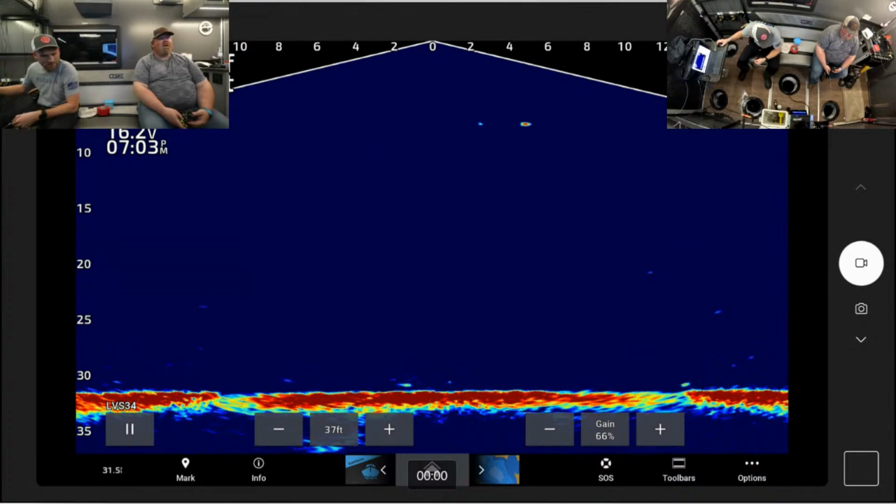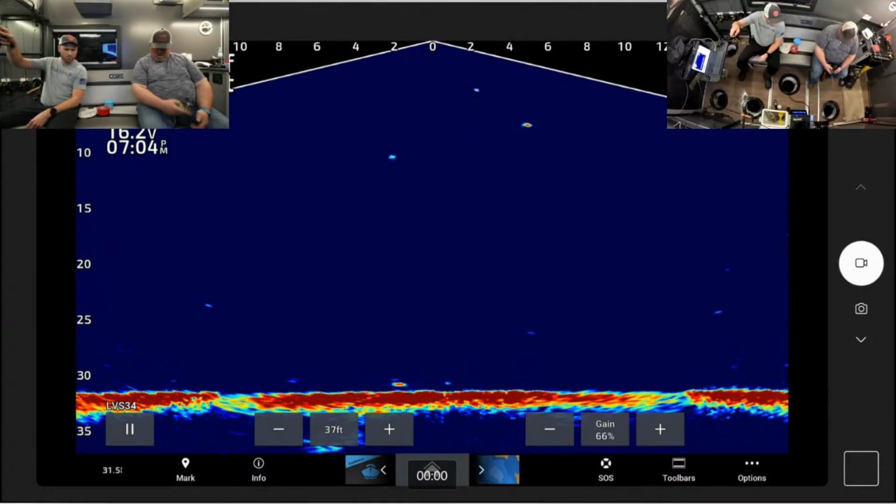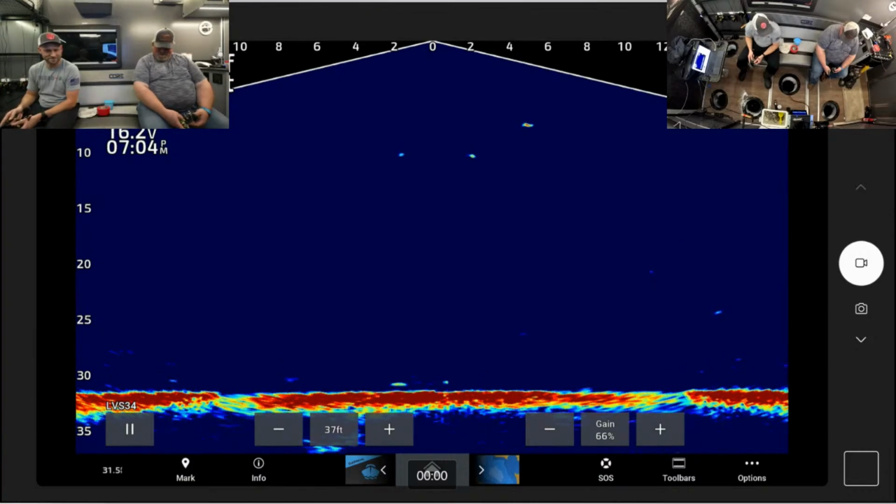Is it gone? The fish just came off the mark, off the screen. Came in about 8 feet away. Yeah, maybe we'll be able to jig it back in. I'll just drop down. That seemed to work last time. Oh, that was a good mark. That was a big mark.